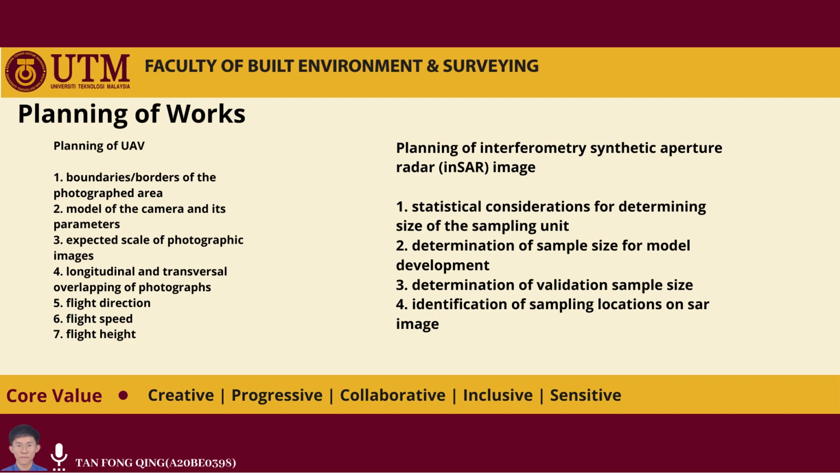And fifth, flight direction. Every UAV has their own direction, which is north, northeast, east, southeast, south, southwest, west, and northwest. But with the case studies, we found out from east to west or north to south is the most suitable direction for photogrammetry.